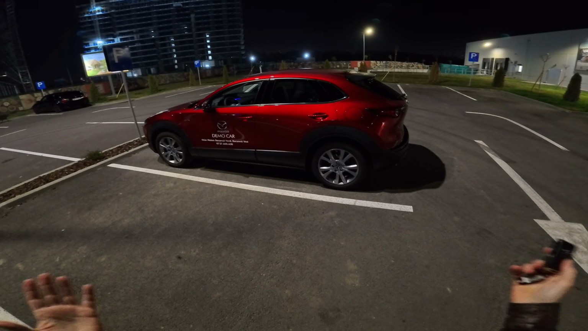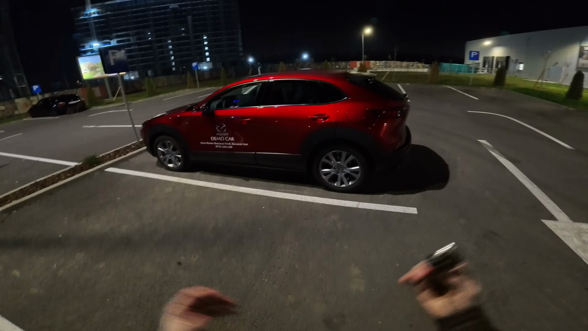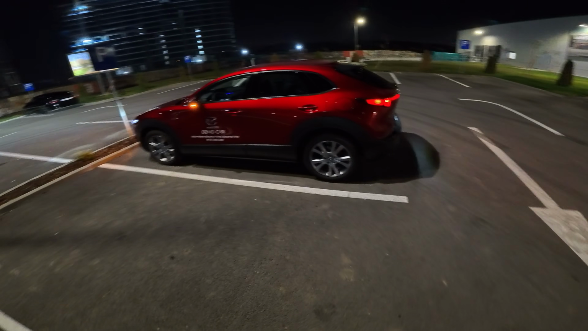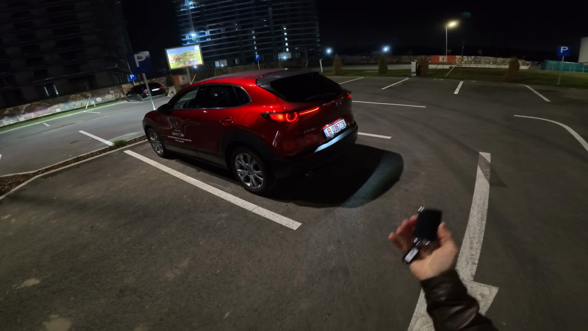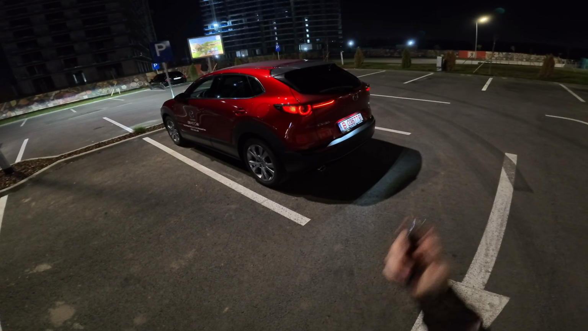So in this video we will drive the car in the nighttime. I will give you the feedback and we will see the ambient on how is to drive this Mazda CX-30. I have to tell you that the lights are just wonderful. I made a special, separate video where I show you every single light of the car, and there you can see more detail.